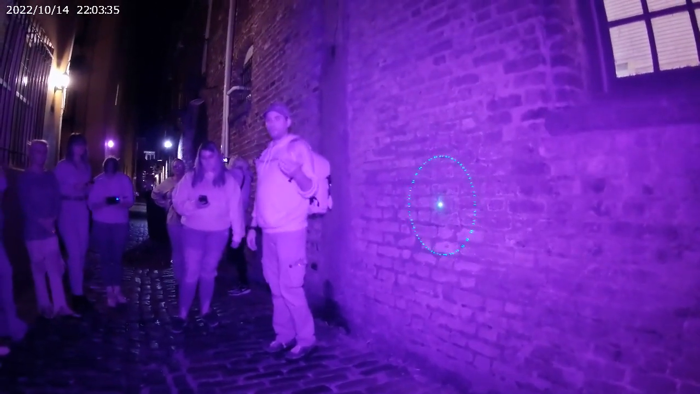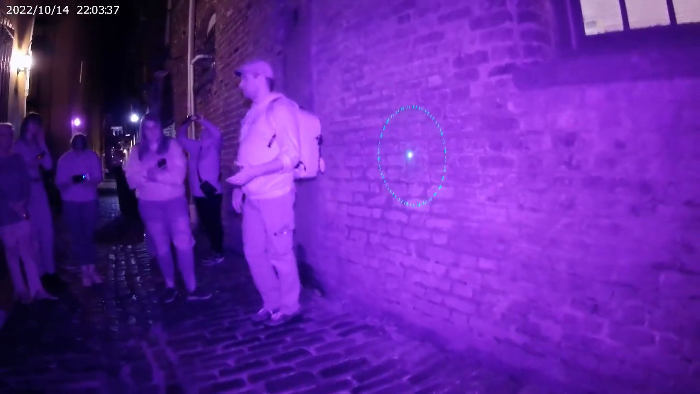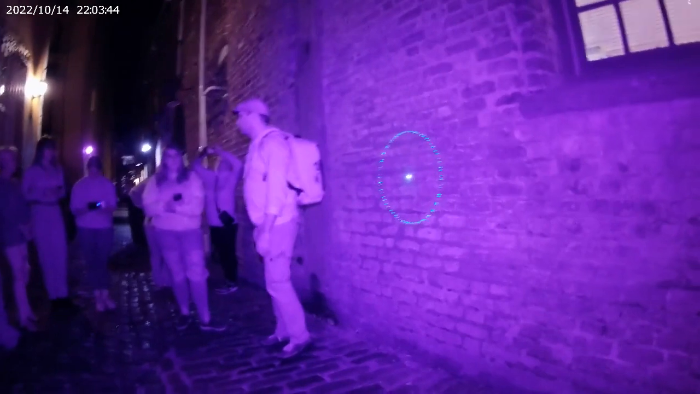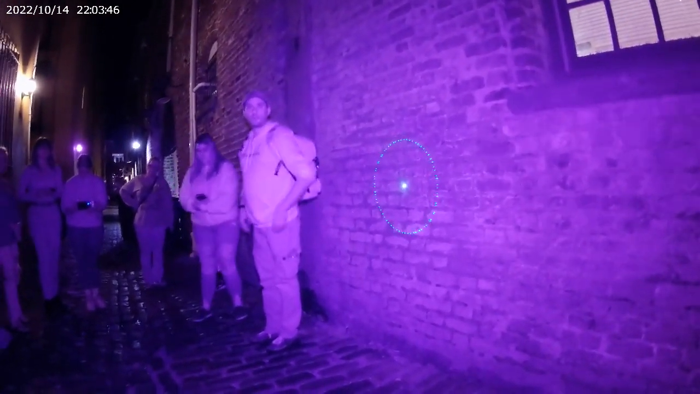What we're doing here is, the hope is, as we're here talking about the history of it, something might actually pass through, and we'll be able to capture the whole thing on film. Sarah's also filming that way, which is kind of cool, so we might be able to see something in a cold anomaly at the same time.